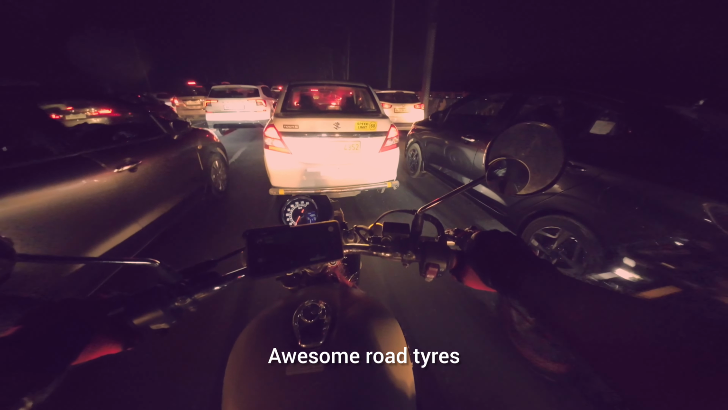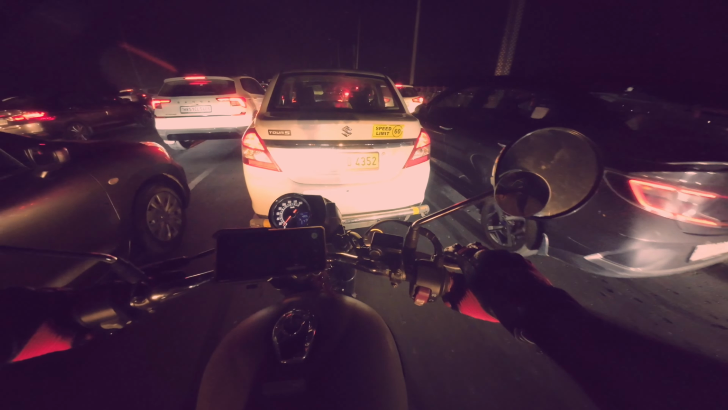Some raw tires, USD forks. एक नंबर बाइक है यार।